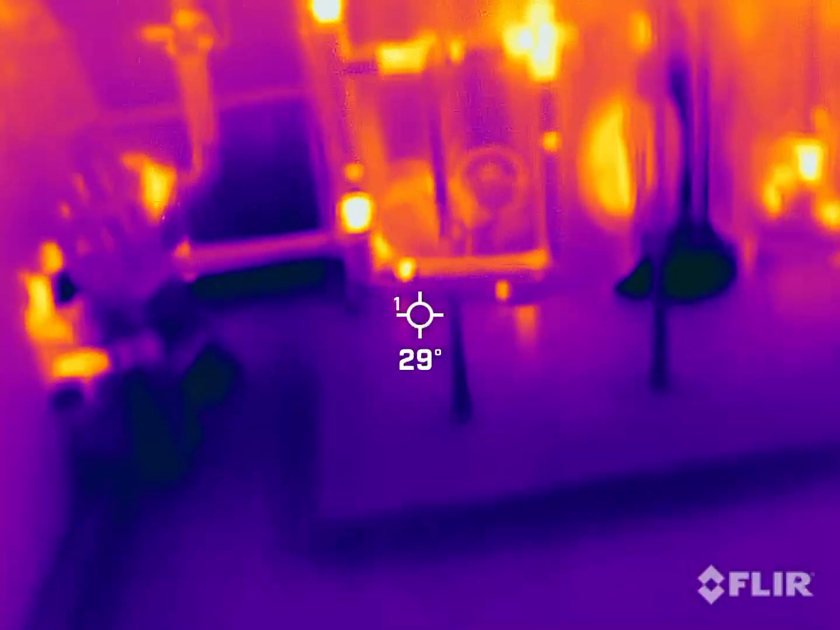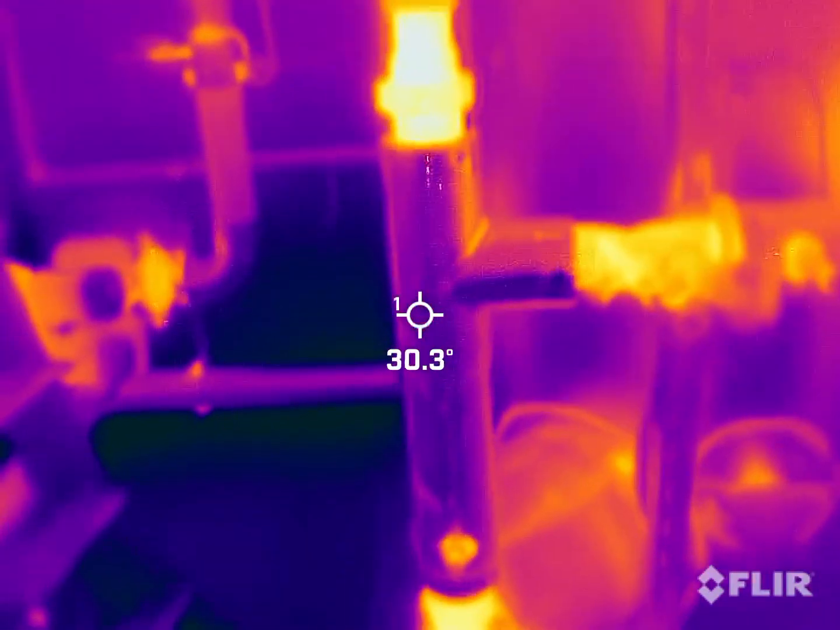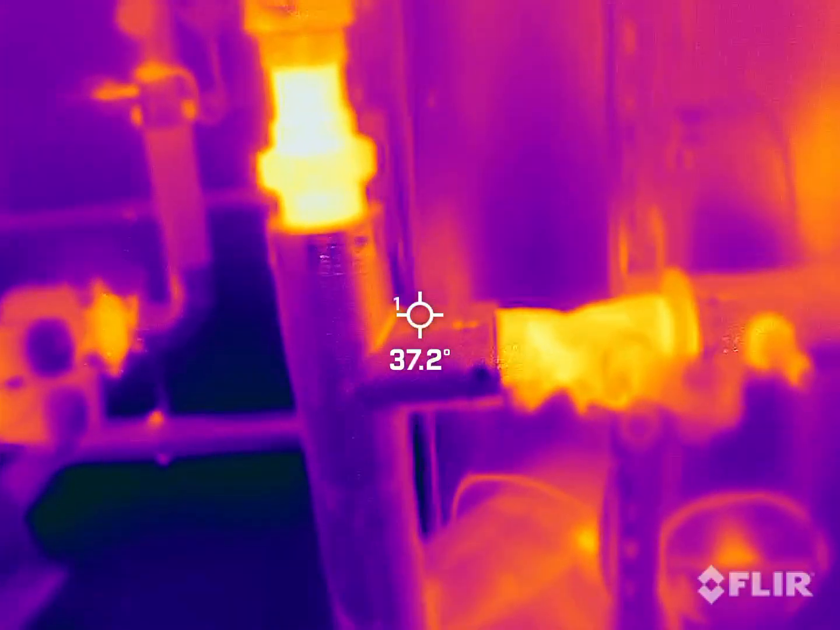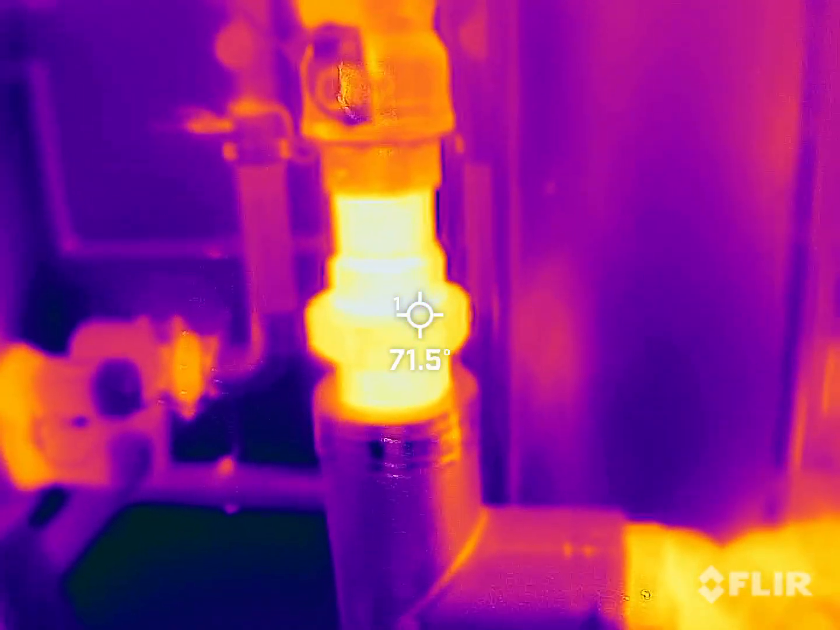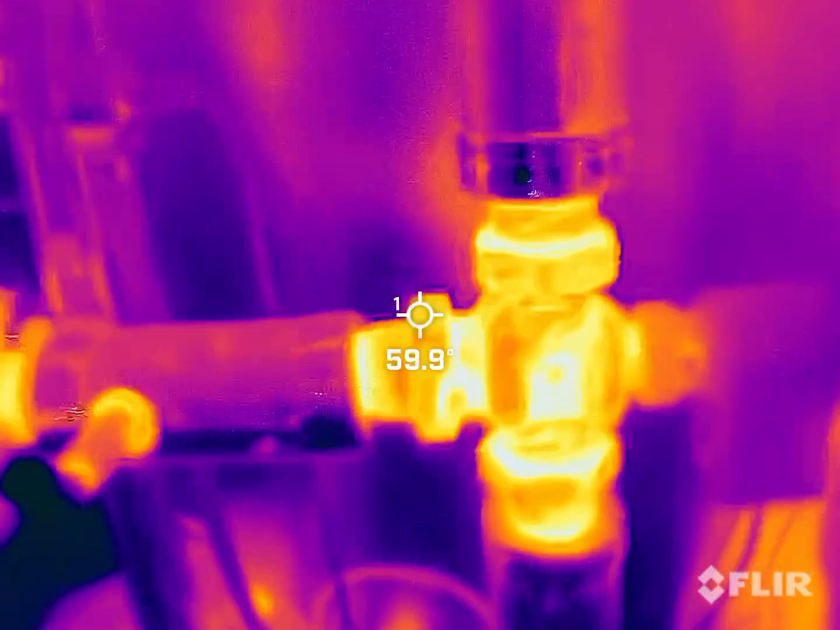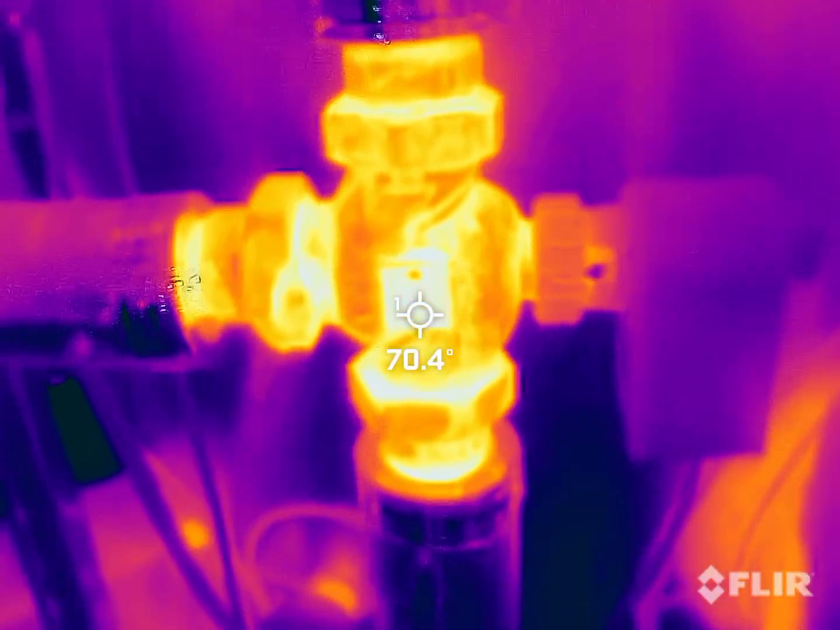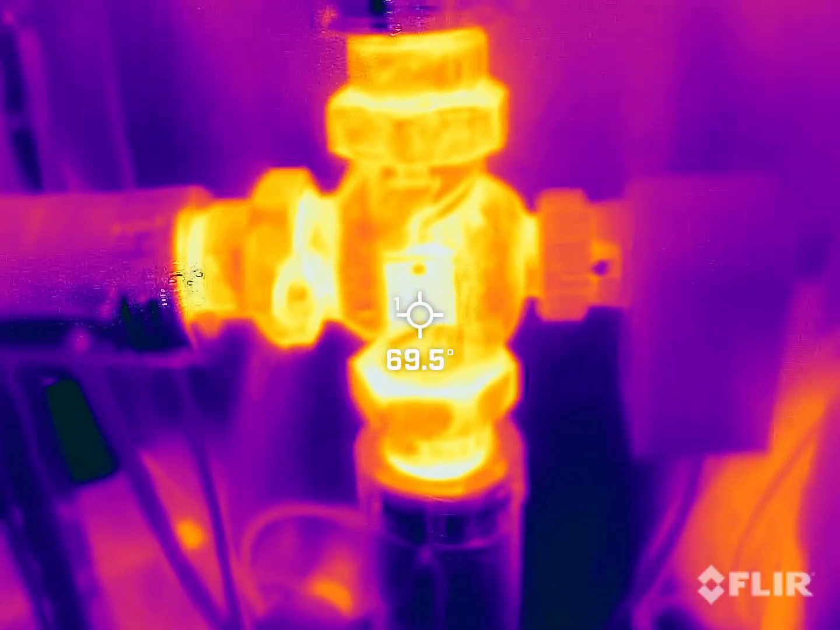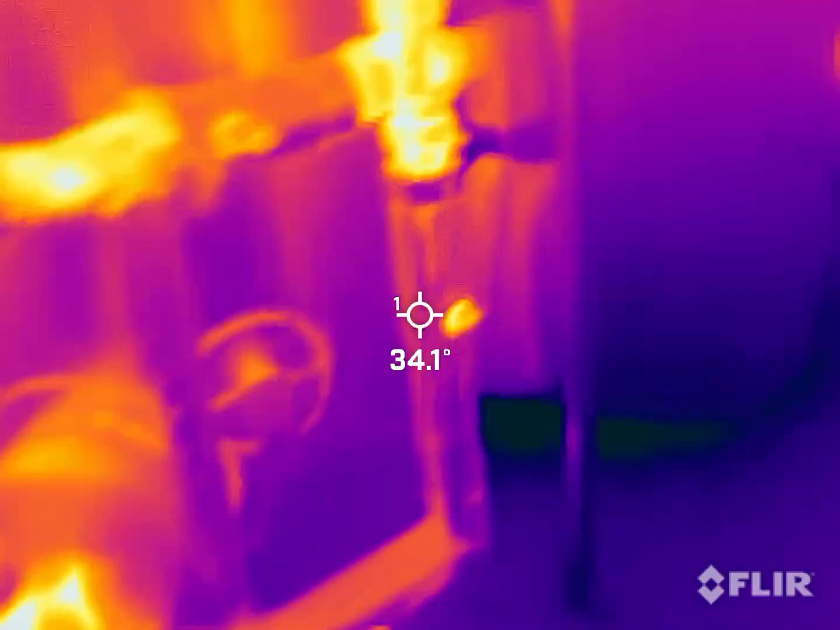As we move around, these are the hot water circuits. You can see it's quite well lagged, but there are some minor gaps. So joining points here, 70 degrees. It's a 3-port valve, high 50, 60, 70 degrees there. These are all areas where we're losing heat.